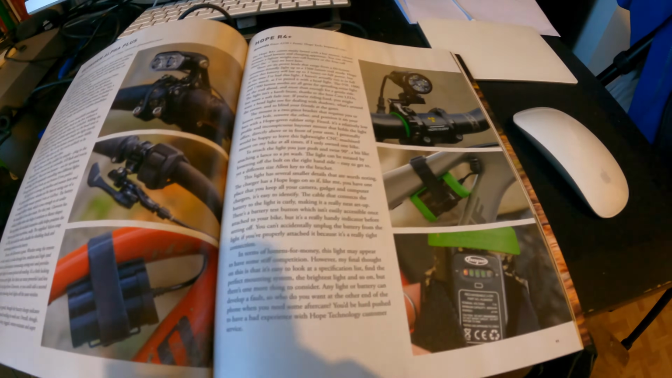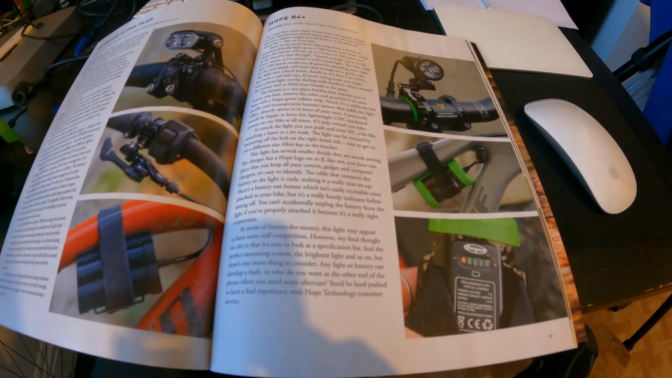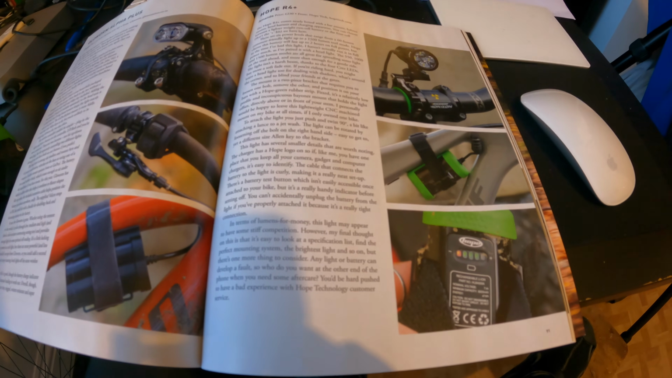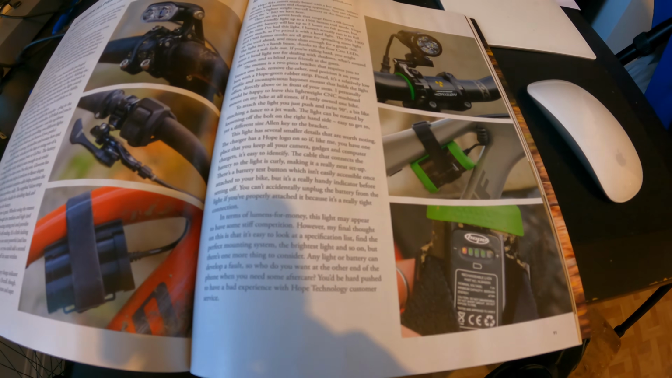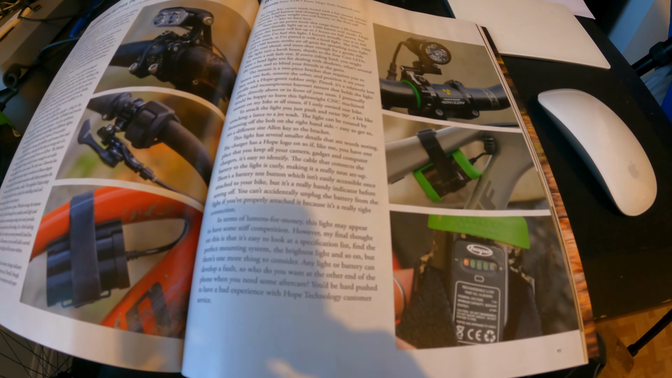But what it does go on to say is that it is nice with these Hope lights being distributed locally, that if anything goes wrong you can just simply contact Hope Technology customer service and they can put you right. So yeah, like this kit, it's good, and like I say, you'll get to see it later on in action this evening.